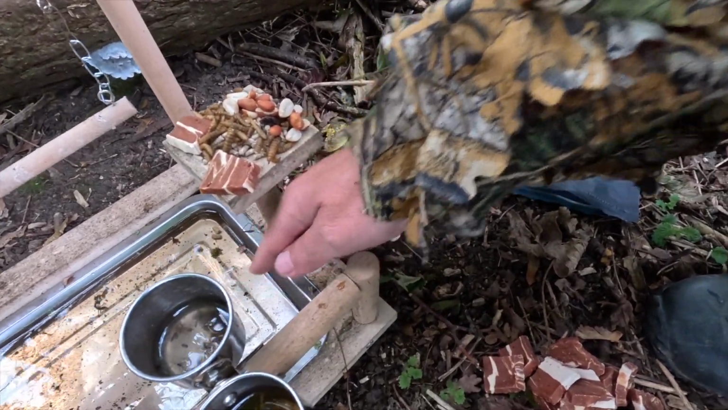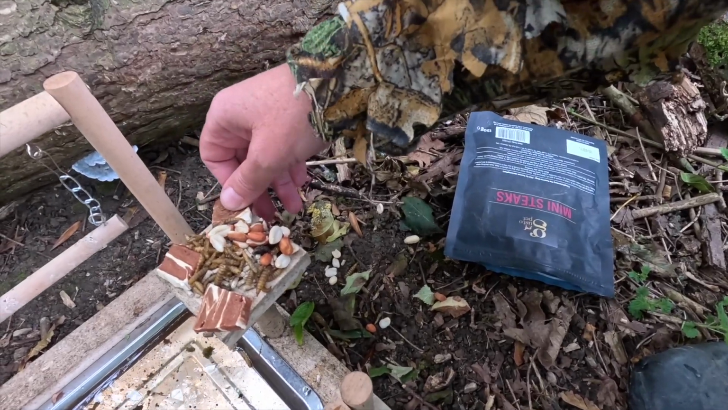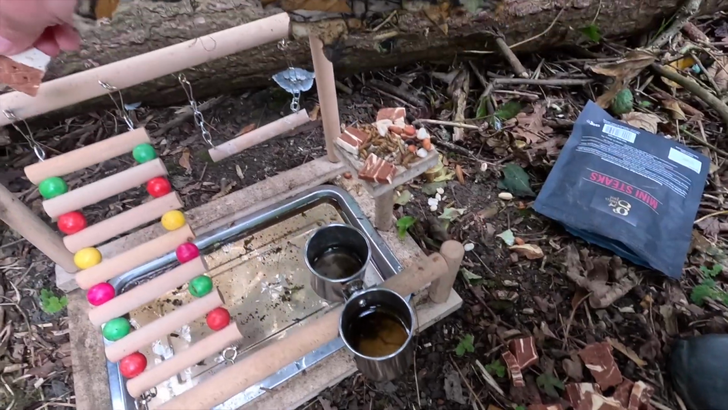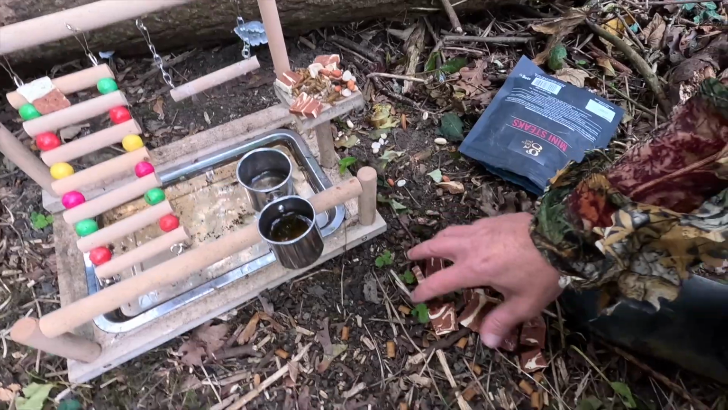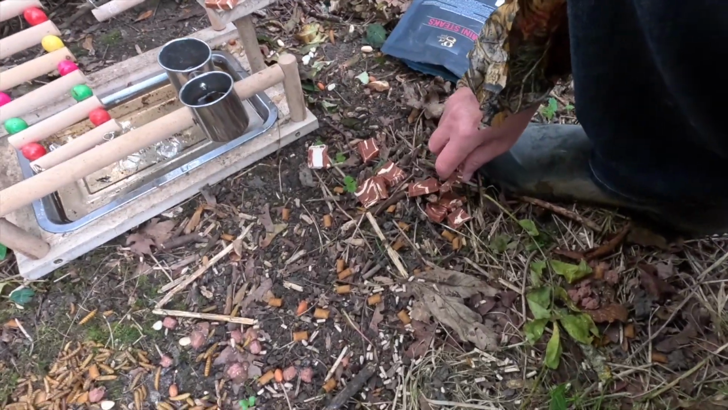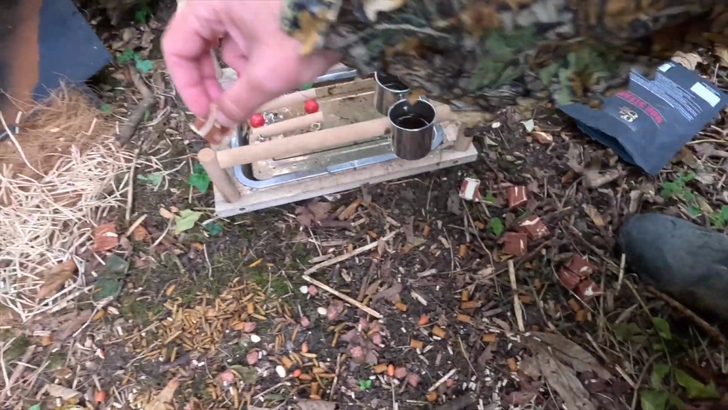One of the mealworms just went for a swim. Even the dead mealworms are loving it. Let's try and entice them up here a bit. Okay, so we've got these left. We just want all animals. I don't care. It's party time.